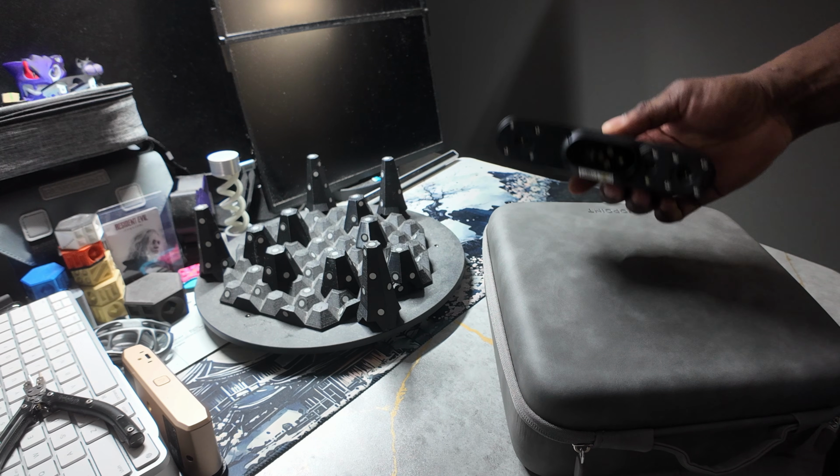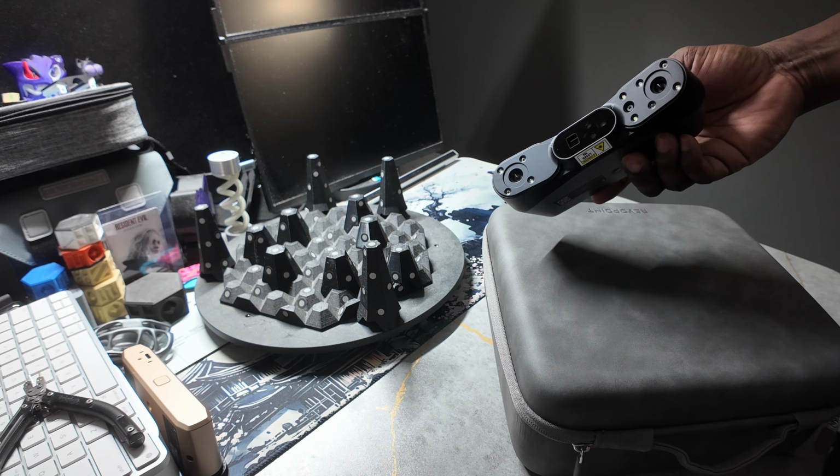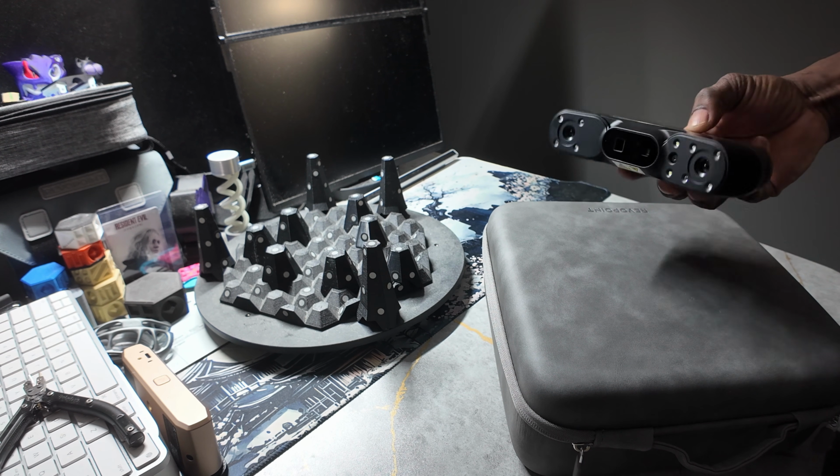So yeah, that's the POP 4. It's a nice little scanner. I'll try to get some larger scans later.